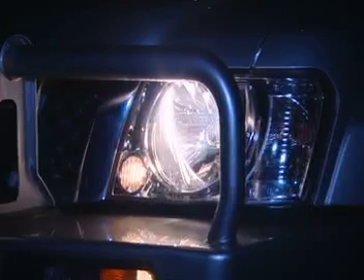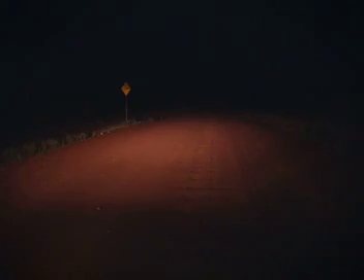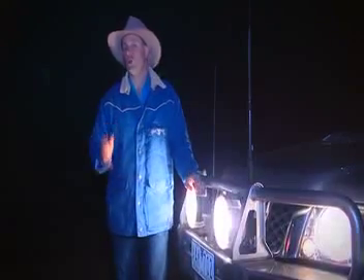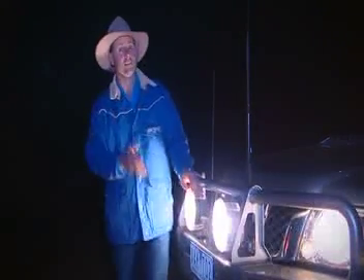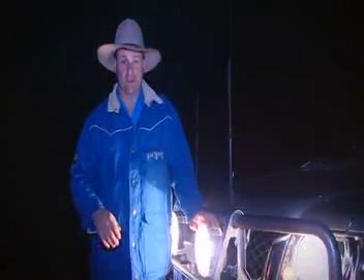Although they're fine for tooling around the suburbs, standard headlights just don't cut it when it comes to driving in the bush. Check this out. Out here, you need auxiliary lighting. Just look at the difference. On the right-hand side, you want a good long distance beam so you can see way off into the distance, while on the left-hand side, a nice wide-angle beam is the way to go so you can see anything lurking just off into the bush.